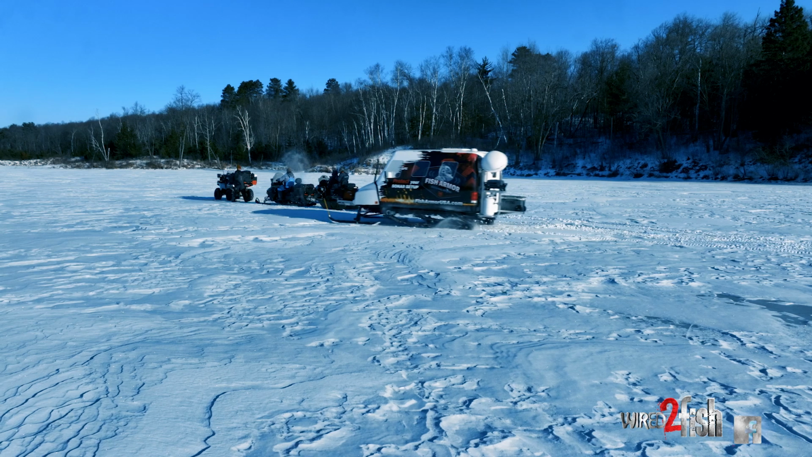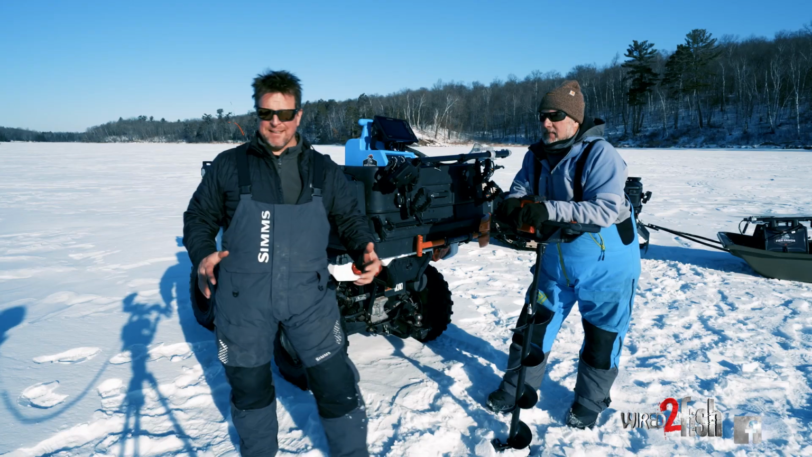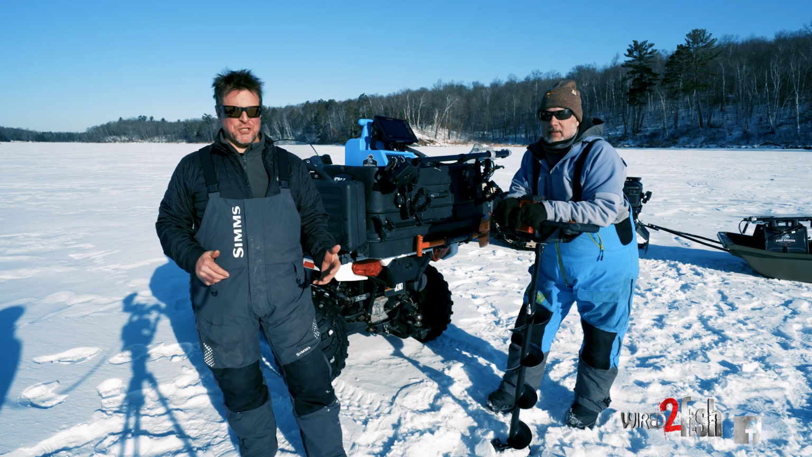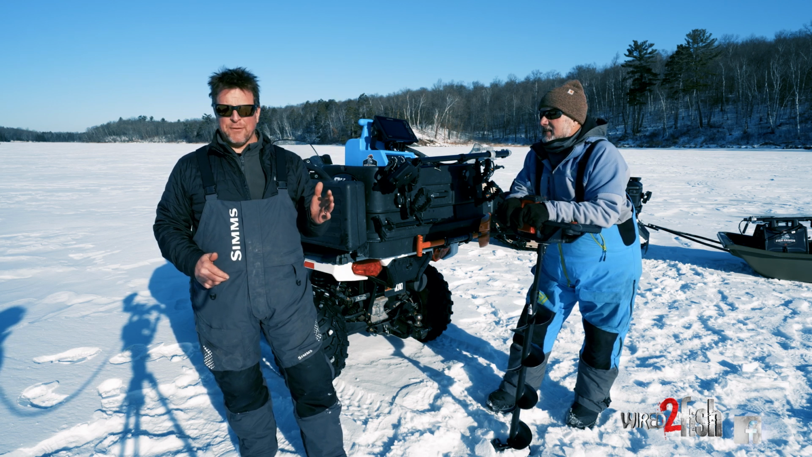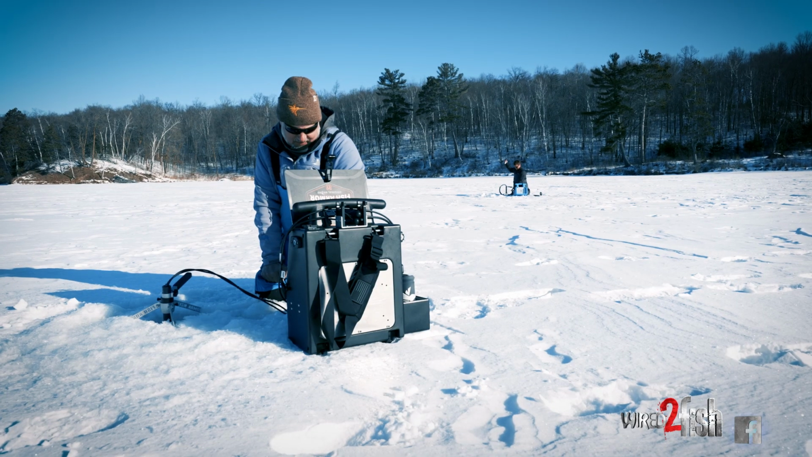So Mike and I are on the spot. What we're essentially looking at is a field, and if you make a comparison to deer hunting, you don't just shoot aimlessly out into a field. You need to acquire the target with your scope, and that's what we're going to do using forward-facing sonar.